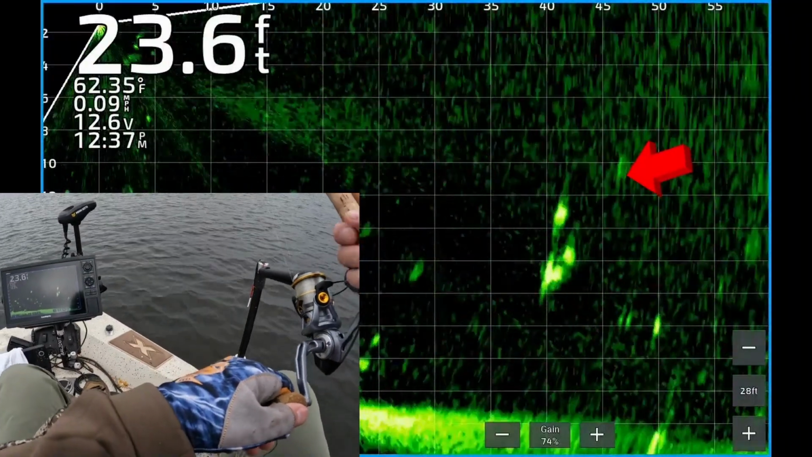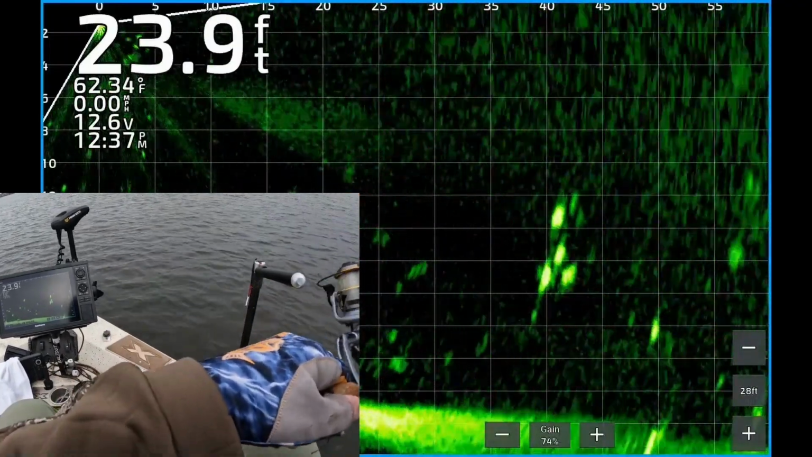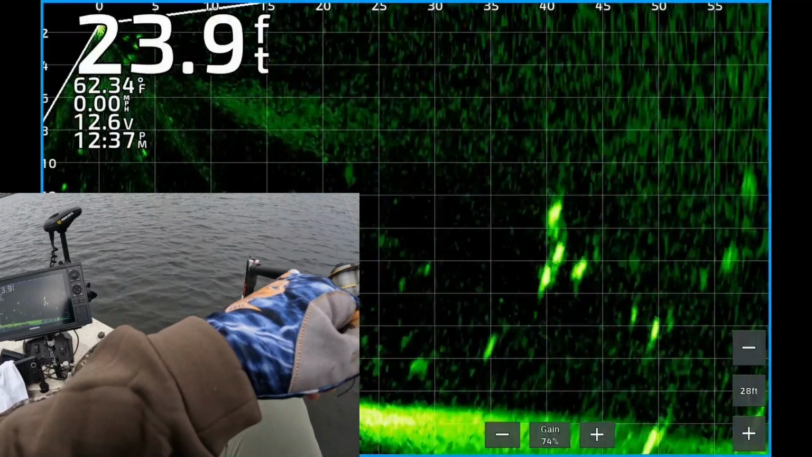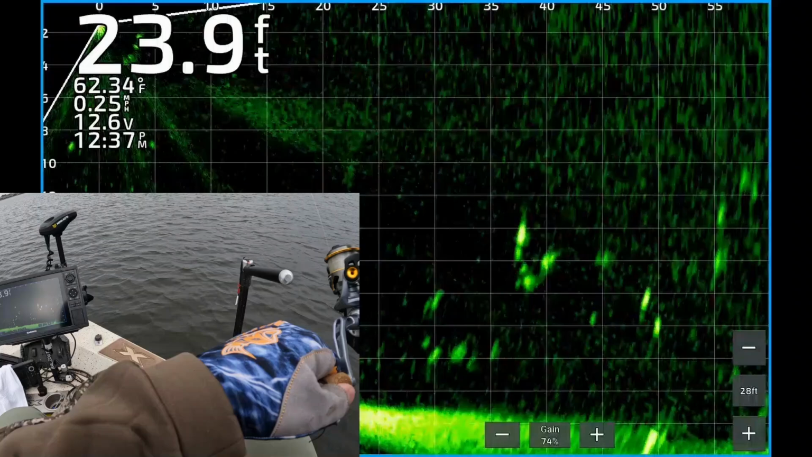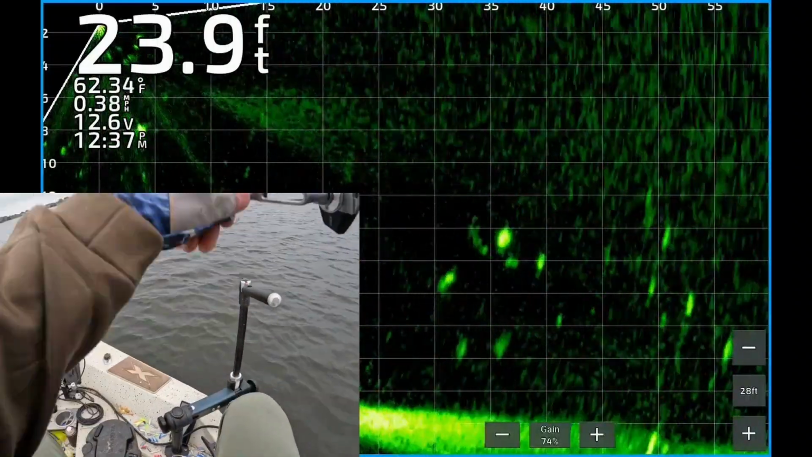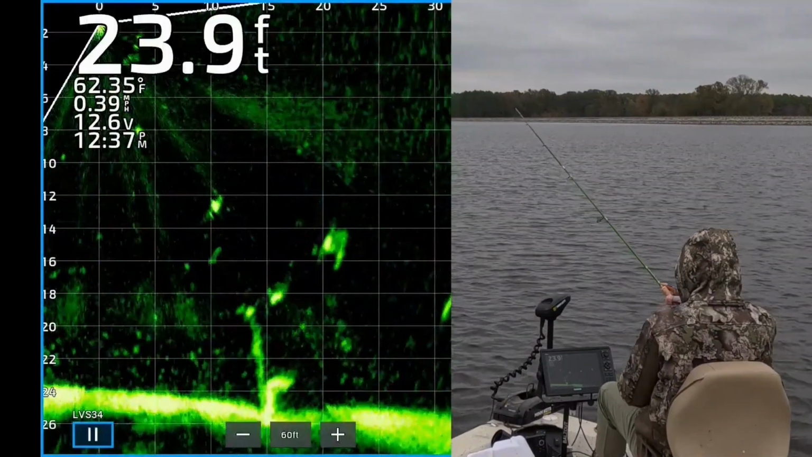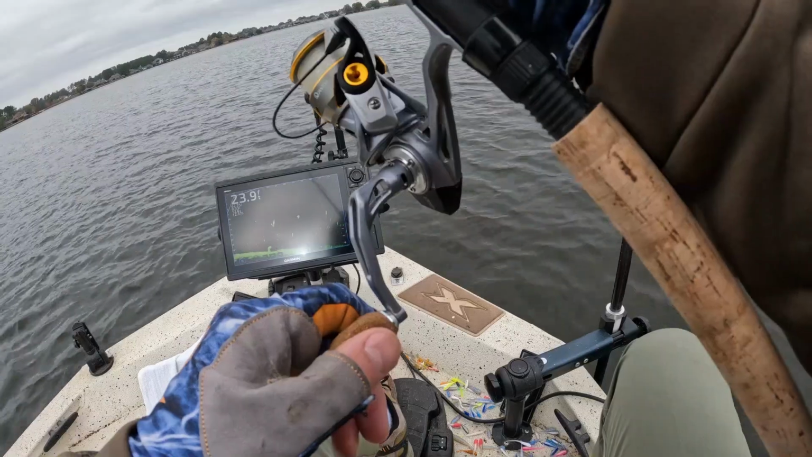All right, there's some nice looking fish, 40 feet from the boat. There's my weight and jig coming up on one of them. Oh, I dropped it back down. That one saw it. He's looked at it. He is locked in. There's one. And he got it right there. Hope that's a crappie.